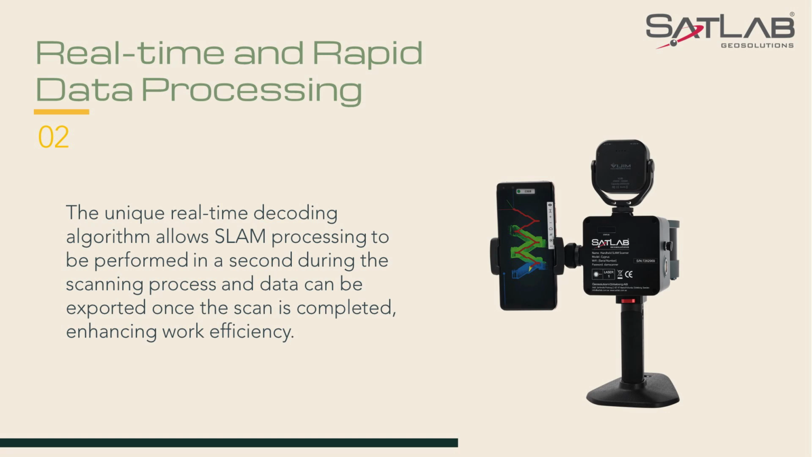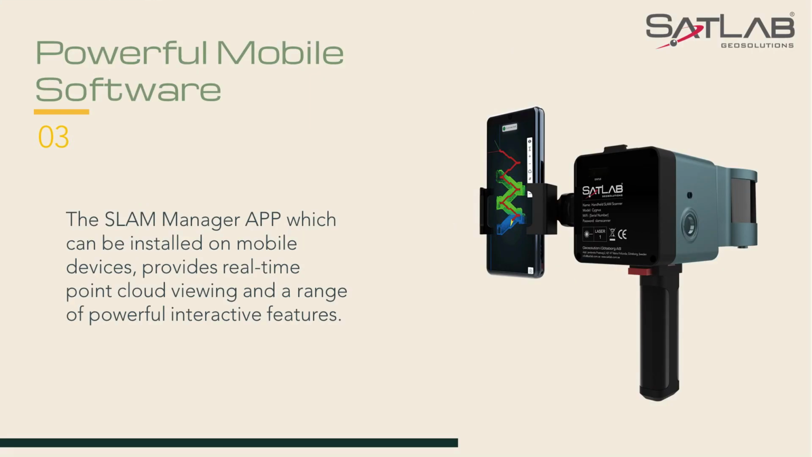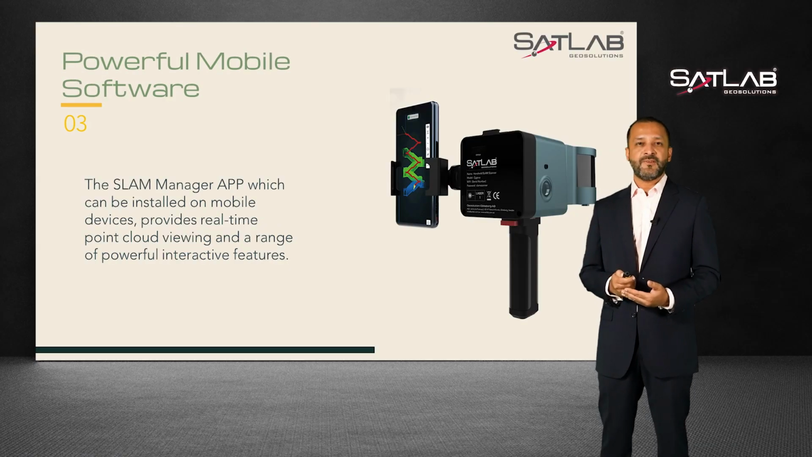This unique real-time decoding algorithm allows SLAM processing to be completed in seconds, giving the user more time to decide on which software to use for further data extraction. We have created a SLAM Manager app that allows the user real-time tracking of their point cloud to ensure that they have captured the area correctly. This can be installed on any mobile device.